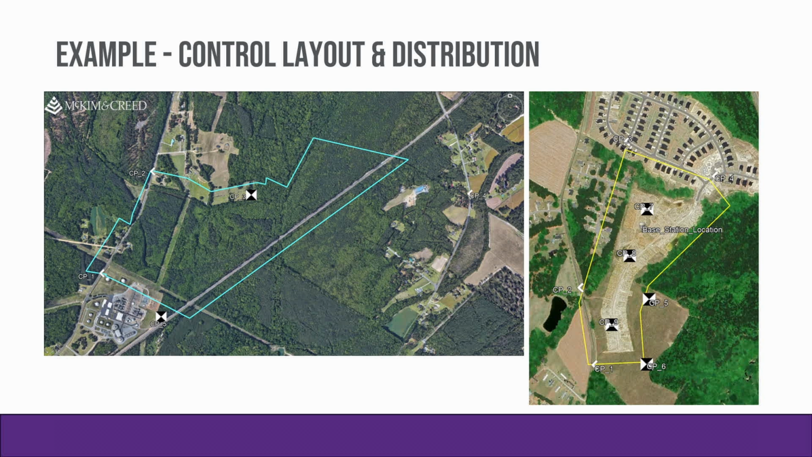And then the project on the right is a residential development project. So that one, it's a graded site. It's pretty wide open. We have good access to go and set and panel control points where we want to.